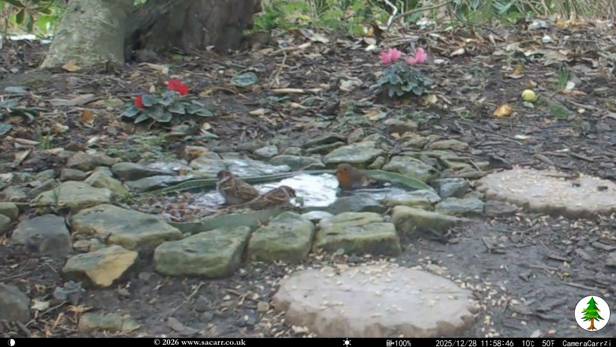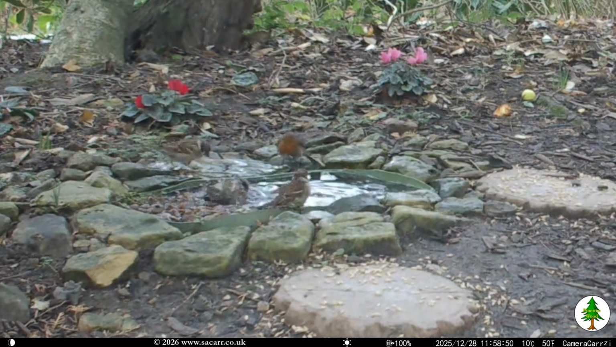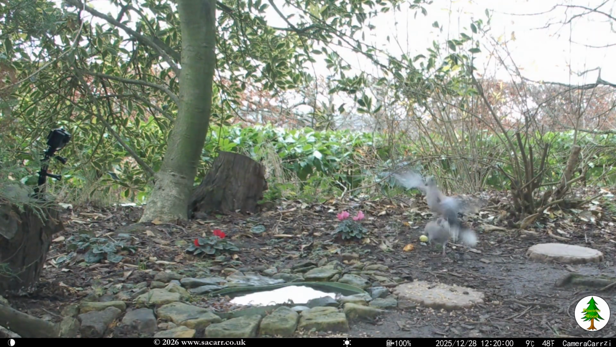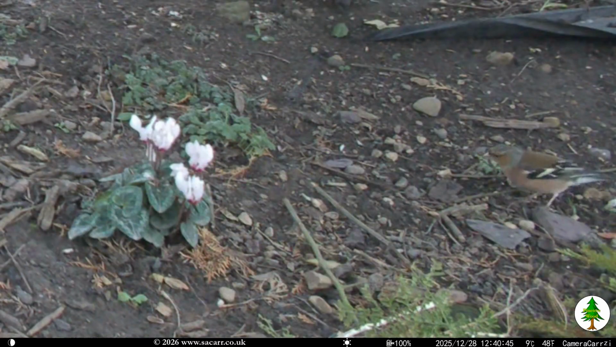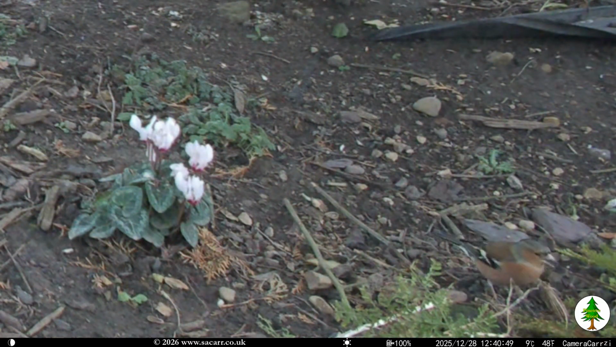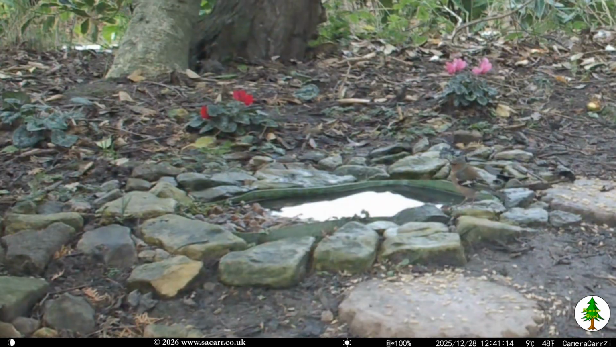A second tree sparrow arrived at the pond, then the robin, and a third tree sparrow joined in with the pool party. Doves seemed to have a problem with everyone, even each other. The chaffinch was at the edge of the wood at 12:40 and made his way to the pond before heading under the juniper.